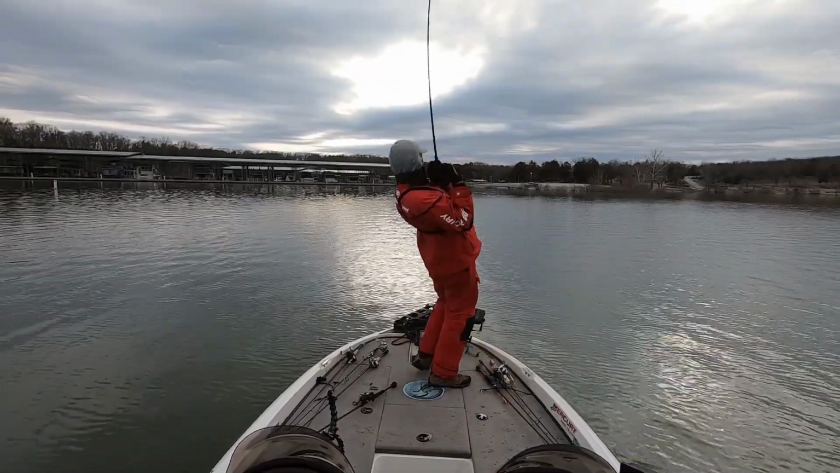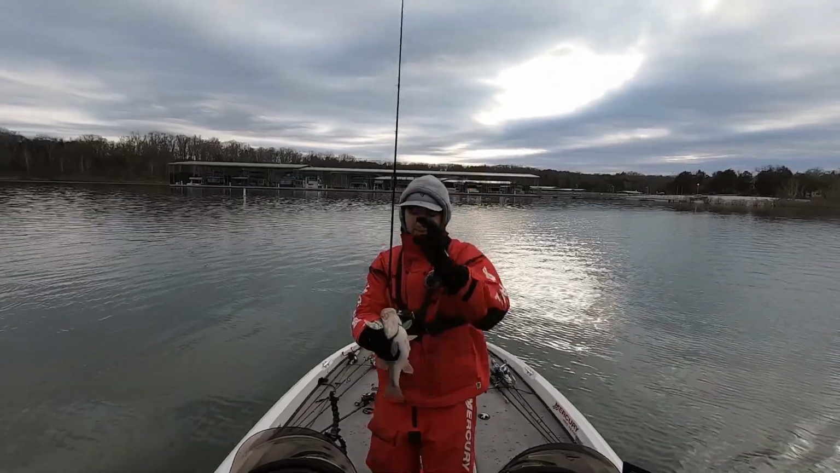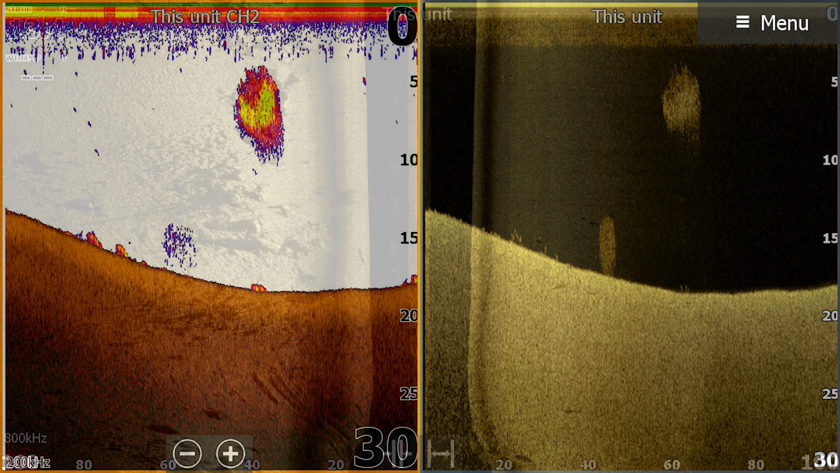However, they haven't become less effective, and on the contrary, I feel like they're becoming more effective because there are fewer anglers targeting these areas. The reason for that is twofold. One, the fish on these rocky spots are pretty hard to see with forward-facing sonar. They're going to be so tight to the bottom that you're not going to be able to see them very easily just by panning around with your active target.